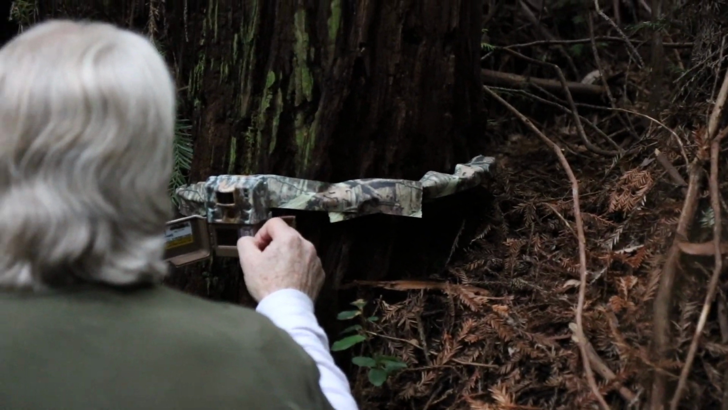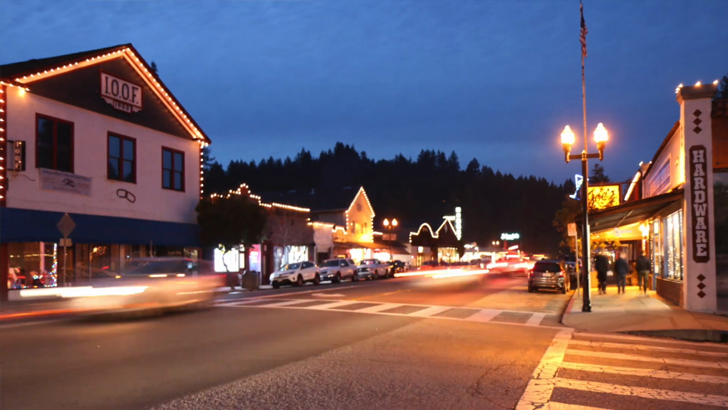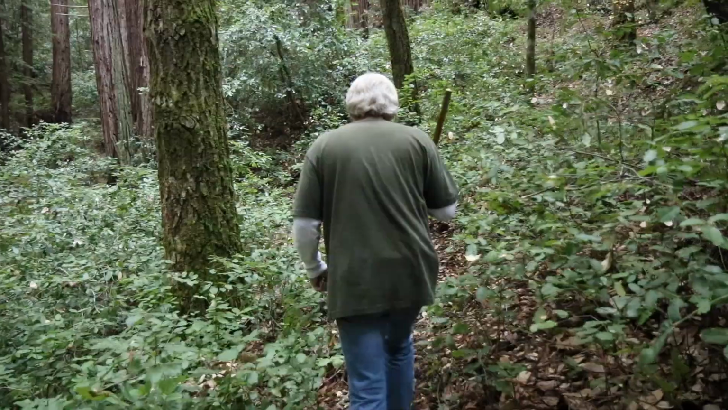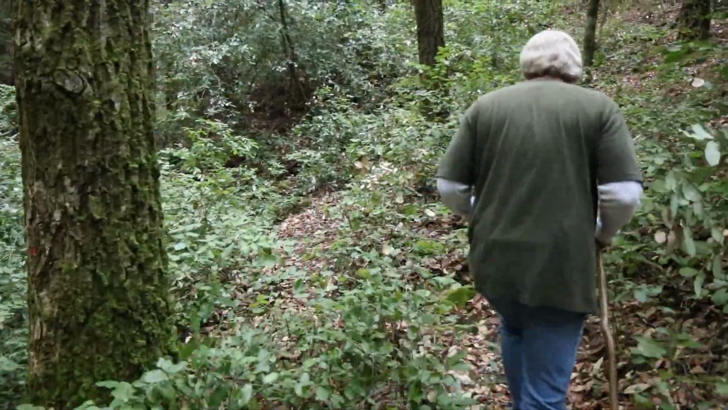Even people that live here, they don't think about what's going on in the woods around them. They only think about what's going on in their home, around their house. Some people do, sure, but the majority of the people that are up here are aware that there's wildlife, but they never see wildlife. They never really know about it.